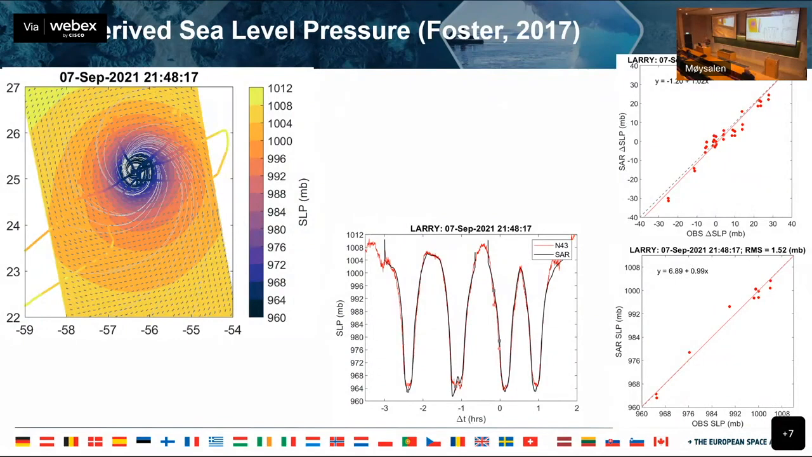So this is an example of Hurricane Larry from a couple of years ago. It had a nice research aircraft flight that was timed to coincide with the SAR overpass. And that's the retrieved pressure that I have there, that color picture on the left. So that's the pressure pattern that I'm retrieving from the wind vectors. And the little gray dashed lines in there are the orientation of the roll vortices.